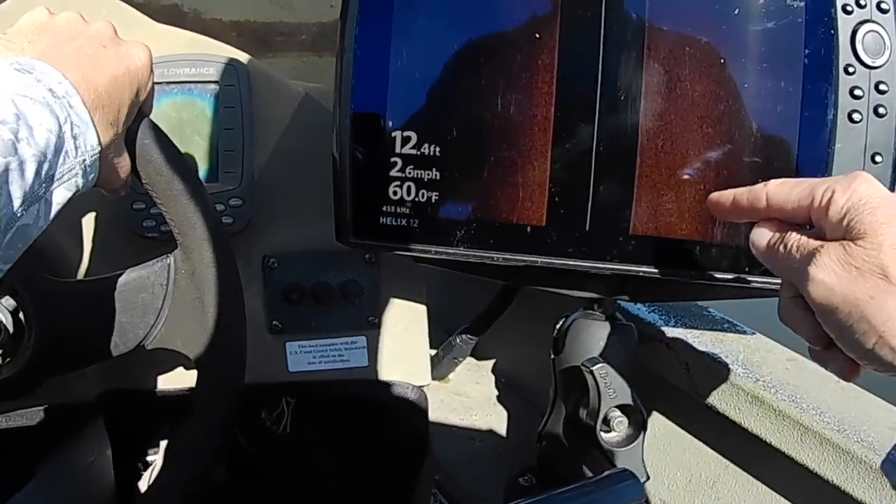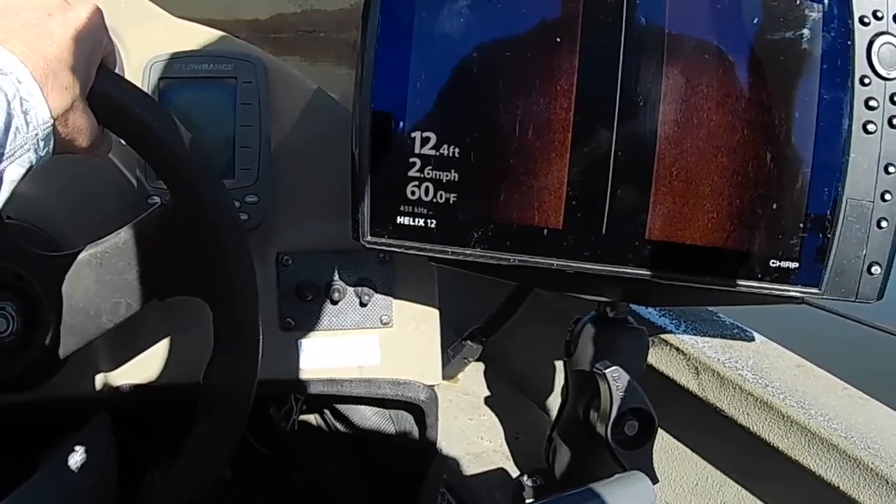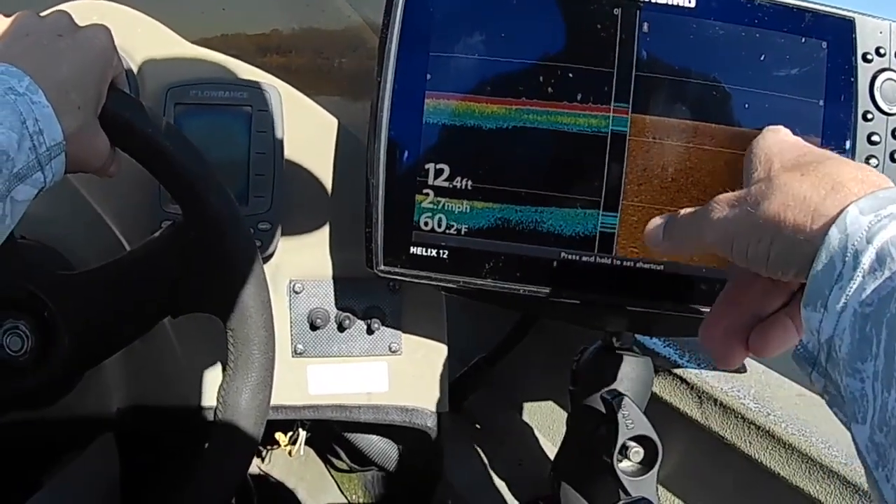So I'm over here checking it out, and first thing I'm going to do is start looking in shallower water first, because the shallowest water is easier for me to catch them in versus the deep water. So I'm going to use my side imaging, and I'm going to scan around, and I see fish, and I'm going to use my 2D and my down scan as well.